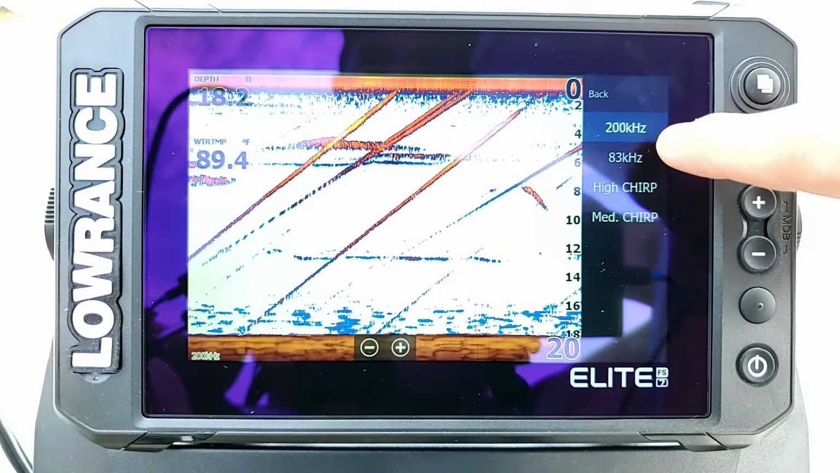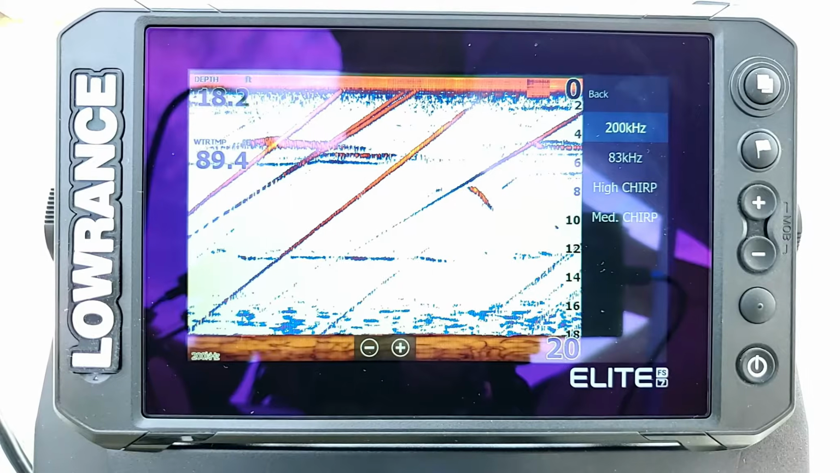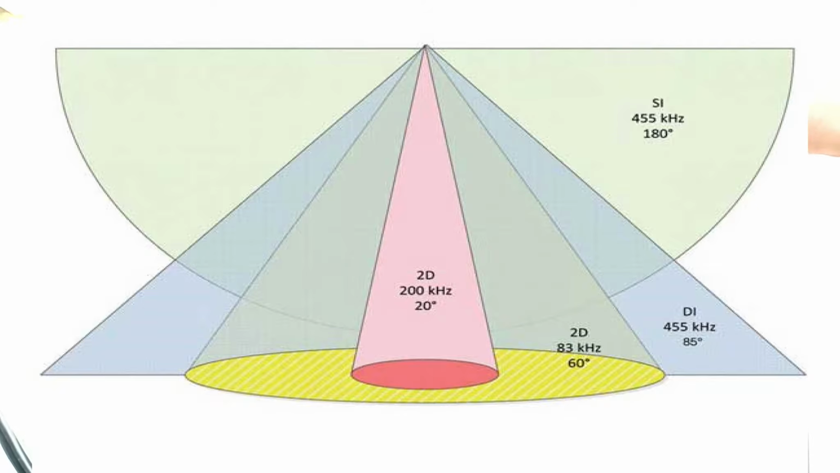Now the 83 kilohertz or the medium chirp options are going to be really good if you're in just super shallow water or if you're in much deeper water. The reason for that is 200 kilohertz and the high chirp is a much more narrow focused beam and runs around 20 degrees. So that means that beam is just real thin and narrow, and it's more focused, so it's not picking up as much information on the screen. Now, when we're running on the 83 or the medium chirp, that ranges around 60 degrees. So it's a much wider beam, so it's actually picking up a lot more information down in the water.